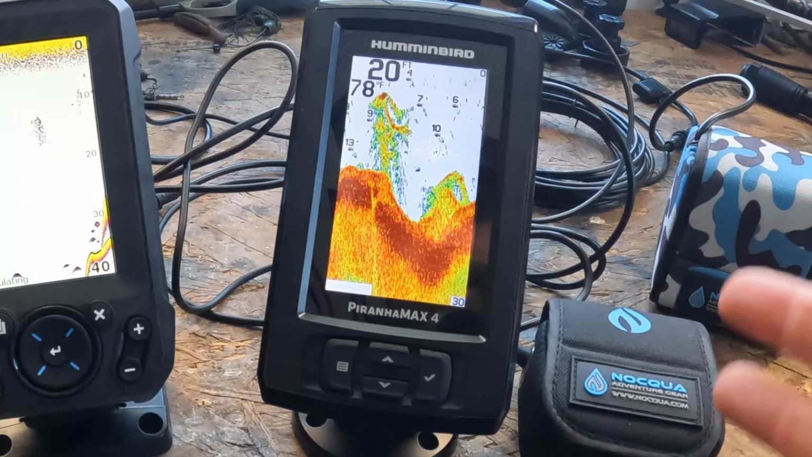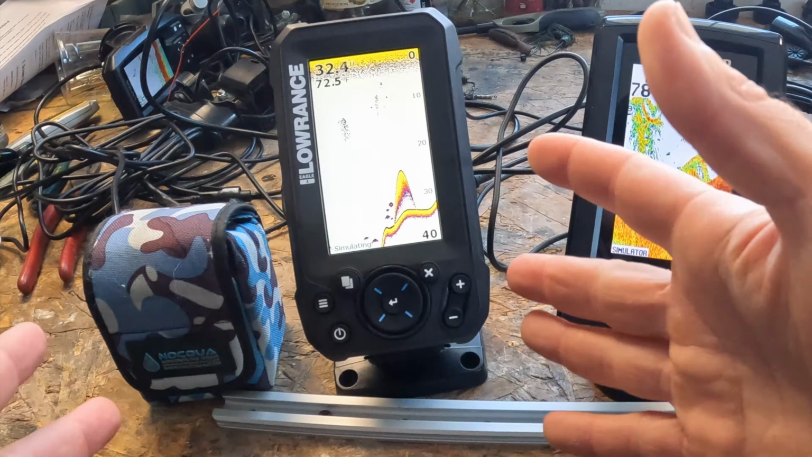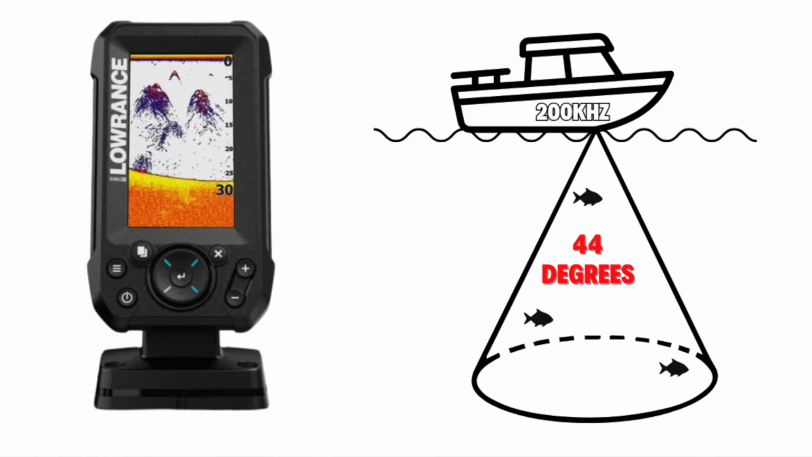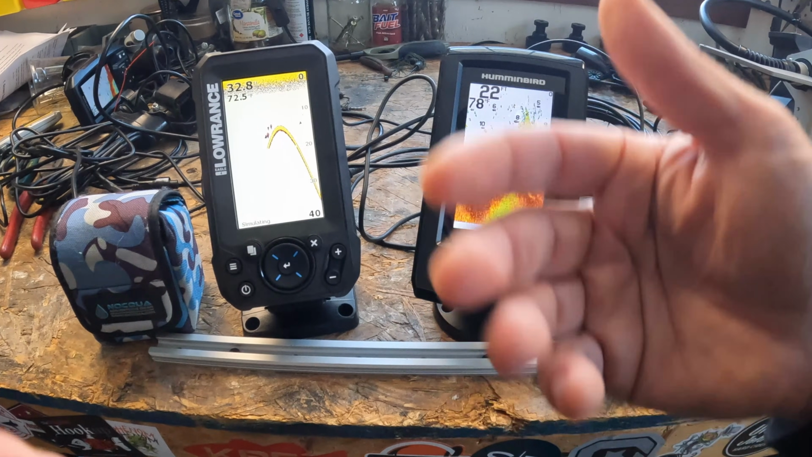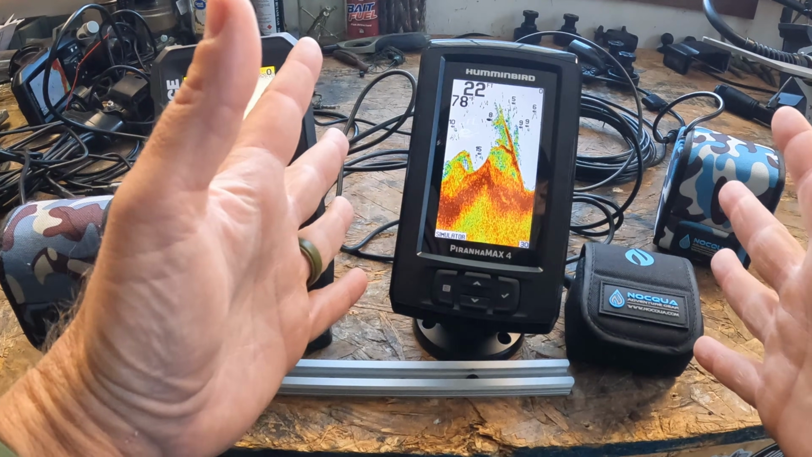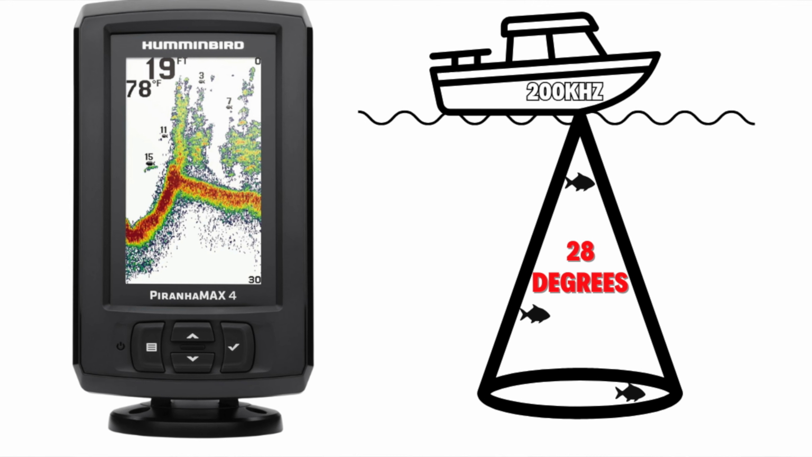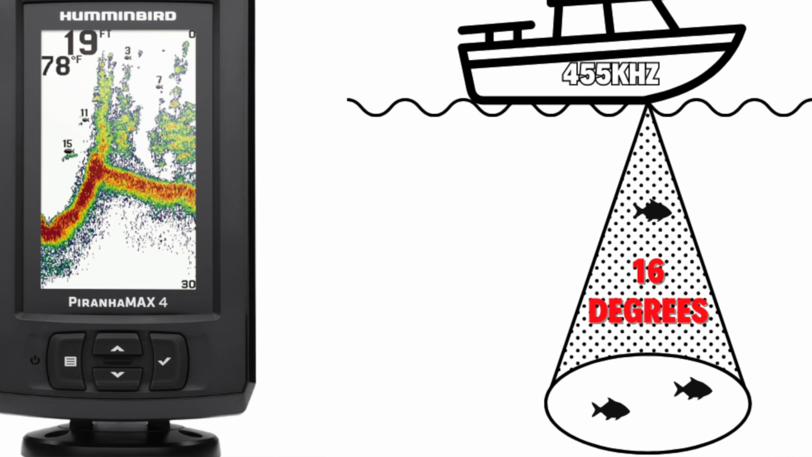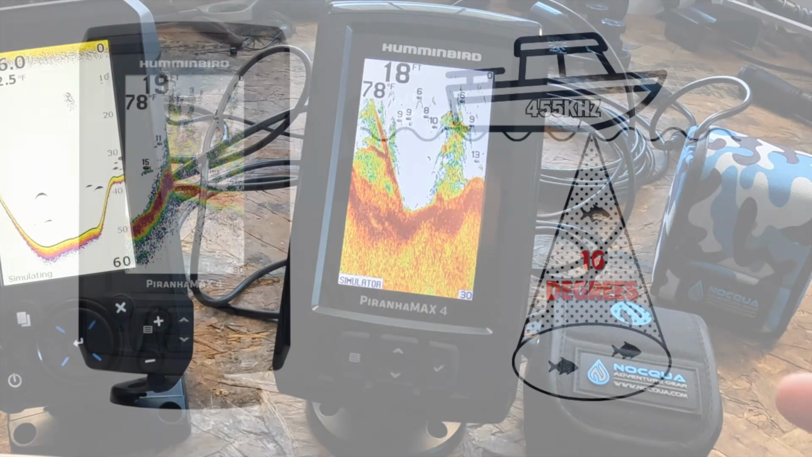Now, let's talk about how that relates to the cone angles underneath your vessel. On the Lowrance Eagle 4X, you get that 200 kilohertz, right? This is going to be a 44-degree cone for the 200 kilohertz and that single beam transducer. Really great for beginners and great for coverage, but you only get one view. However, for the Humminbird PiranhaMAX 4, for that 200 kilohertz, it's going to be a 28-degree angle, right? It's going to be a mid-wide. And then for the 455 kilohertz, you're going to get a 16-degree narrow high detail cone. So you get that tighter, cleaner picture when you need it.